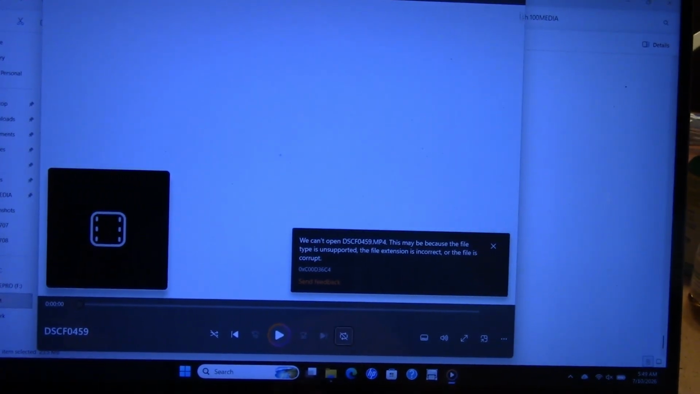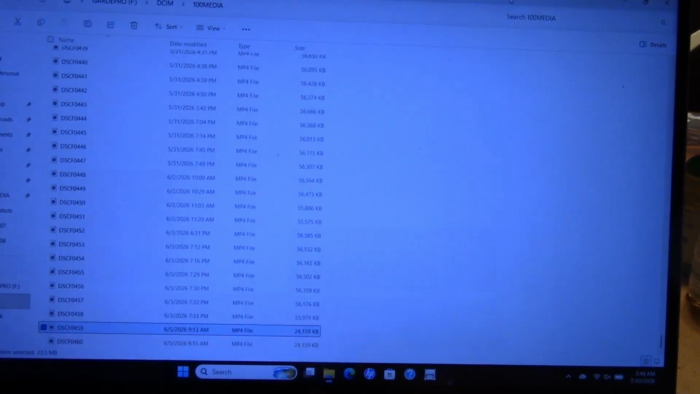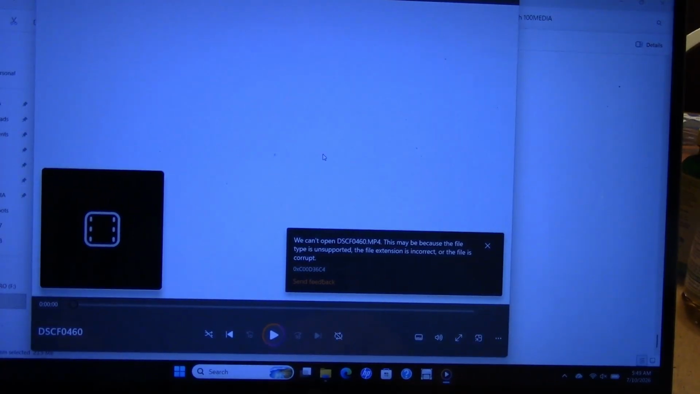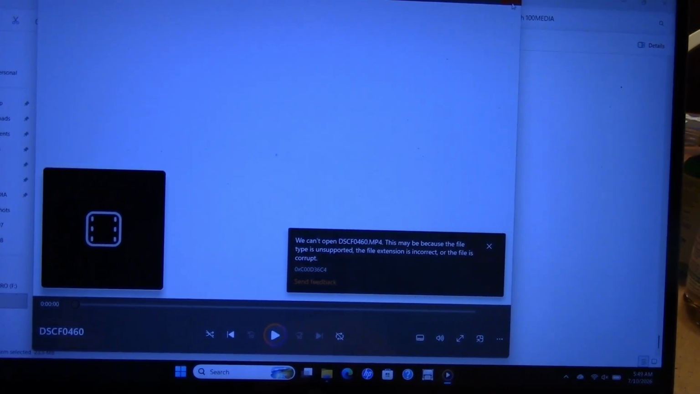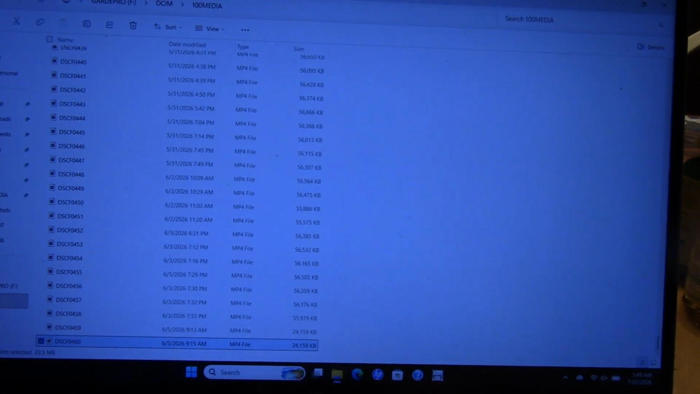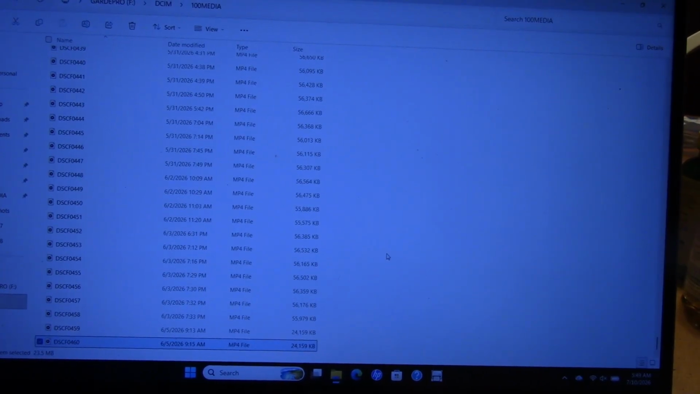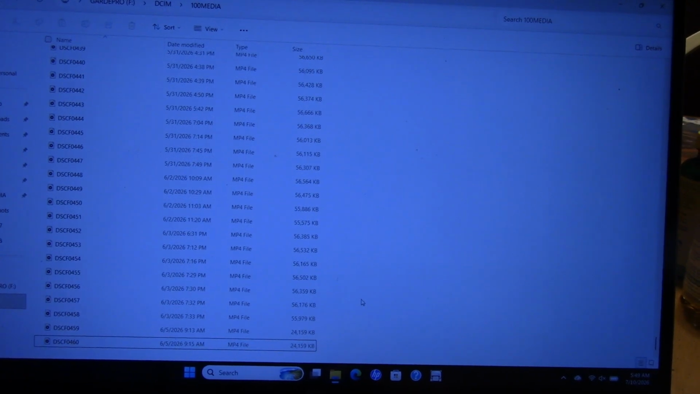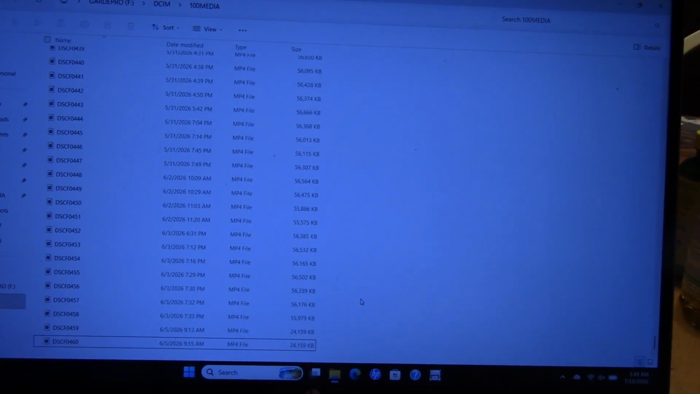They both say corrupt. So whatever that was that caused the motion sensor to go off, they won't play. So that's it, that's the end.